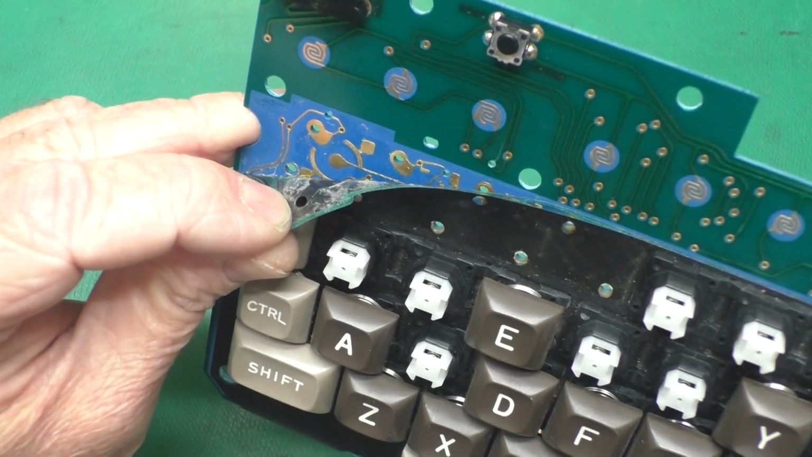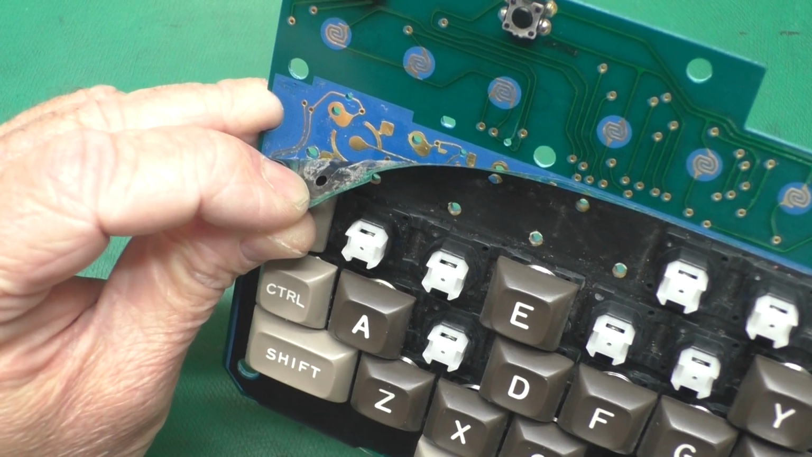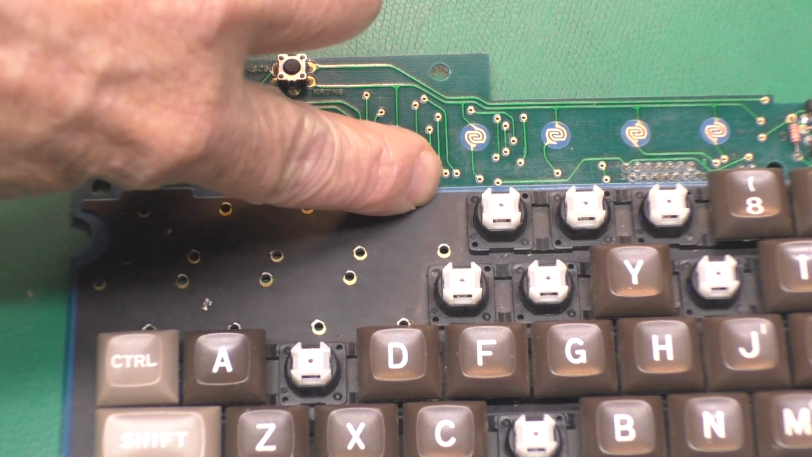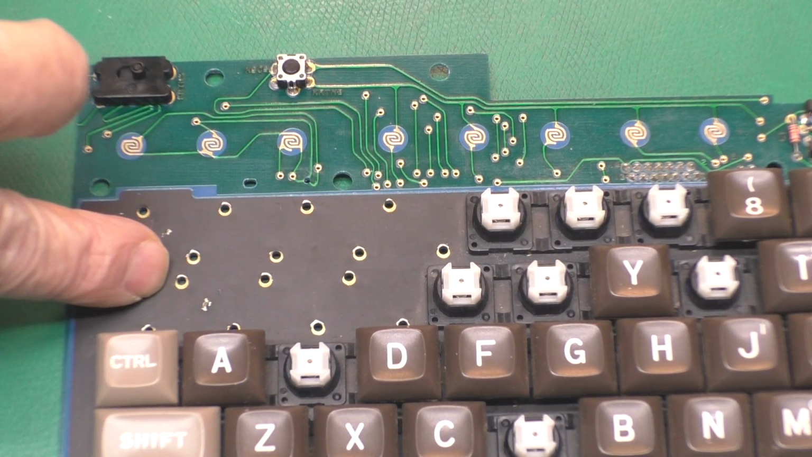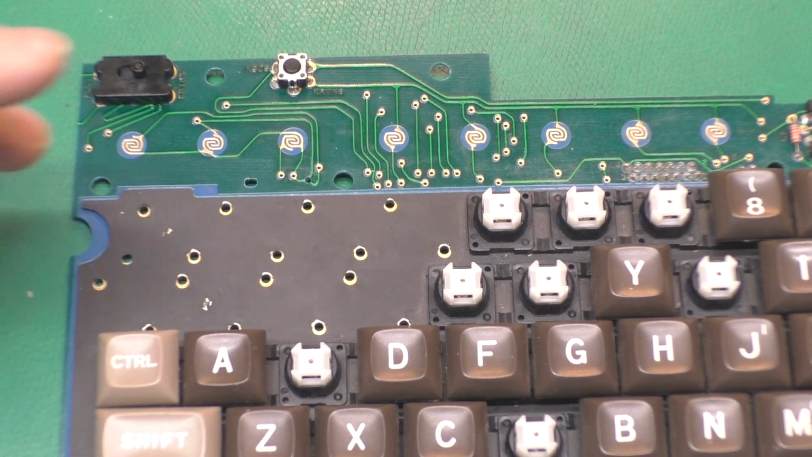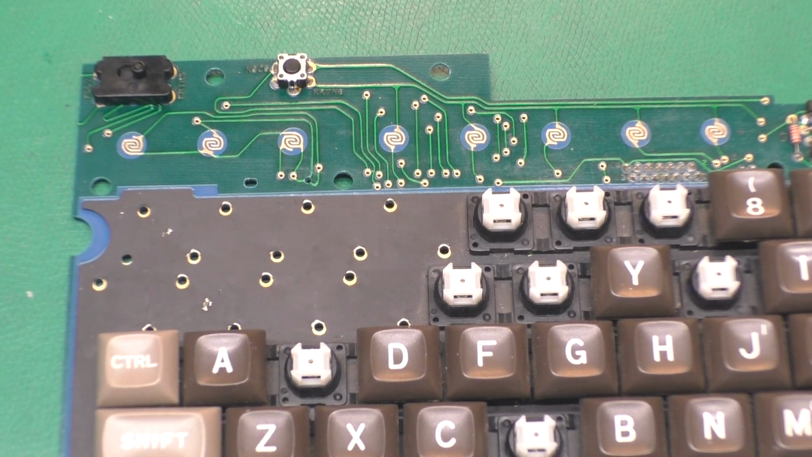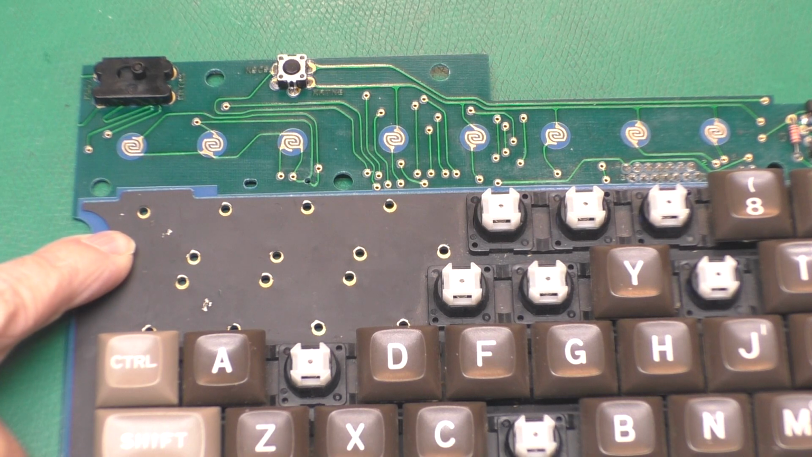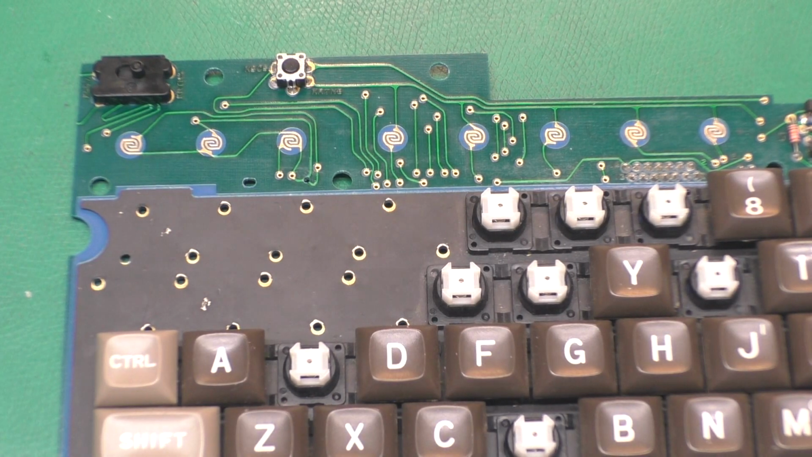Well, I'm going to have a look at this off camera up close just to see what we can see. Not only did I need to remove this top key pod, I needed to remove the one below it as well, and that got rid of the short. And the short was actually between the 1 and the Q keys, like they were both being held down. And I thought, well, maybe that was just a fault that developed in the membrane. You know, plastic tends to shrink over years and it could have caused a buckle or something.